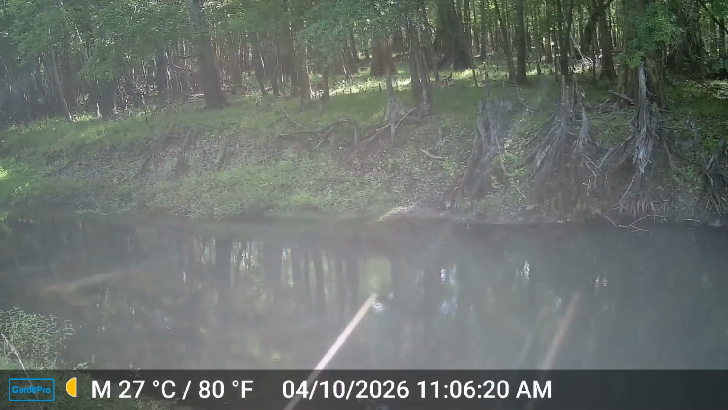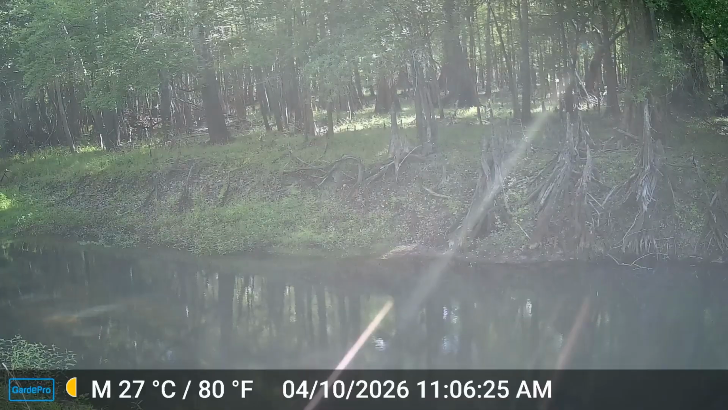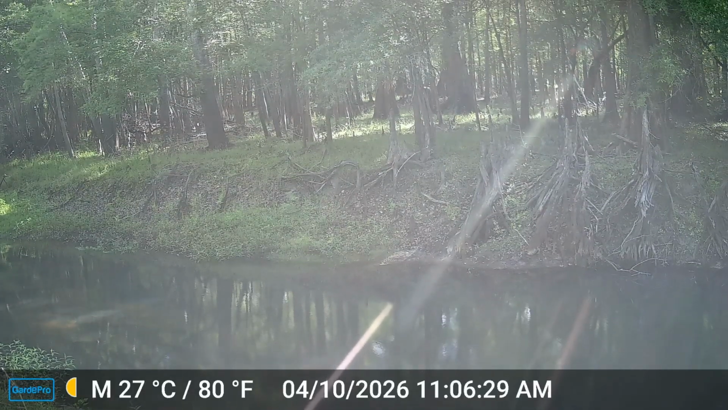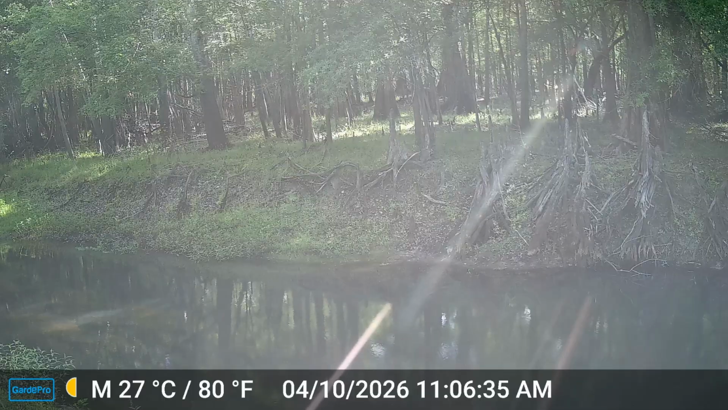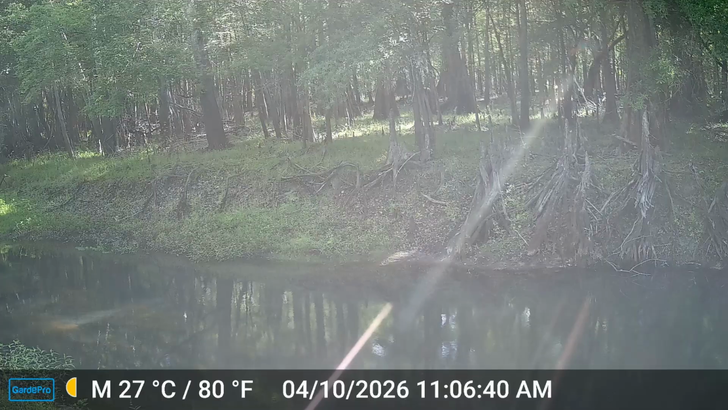Turkeys, hogs, deer, and then also you can see people on here too. I got human traffic coming through here. This is on a trail that some people use, right on the edge of the river. People walk down along through there to fish. So you'll see that's what's happening here.